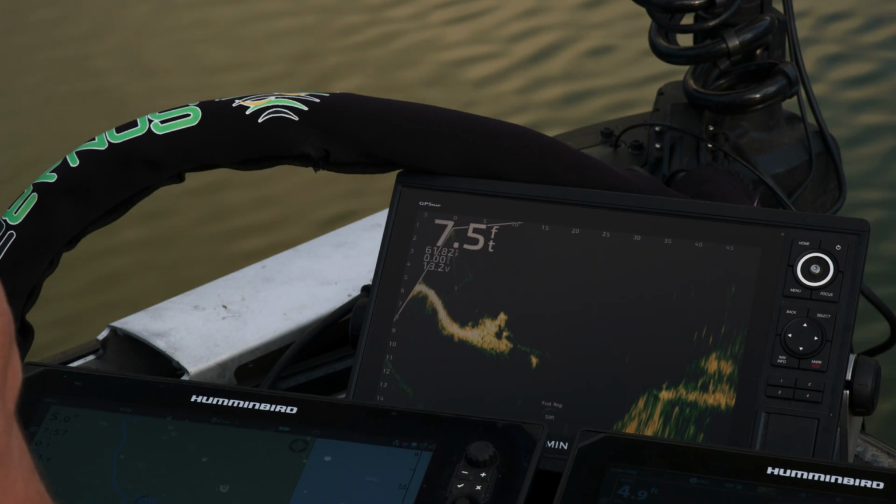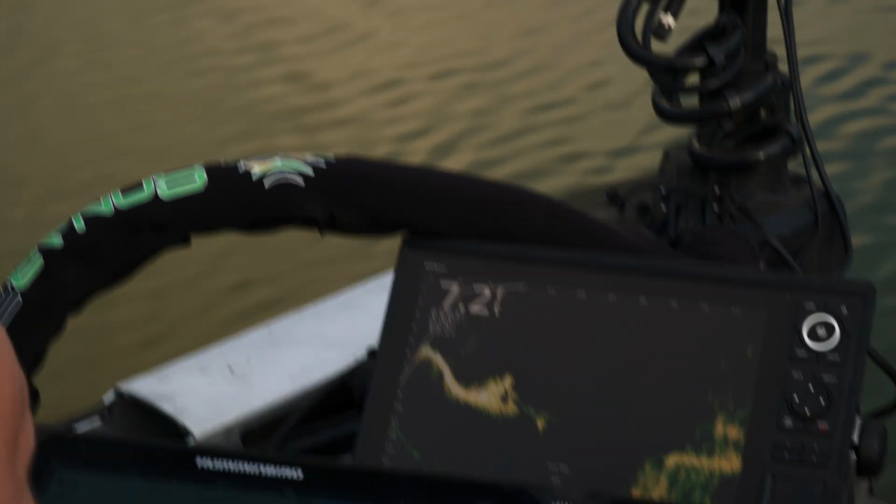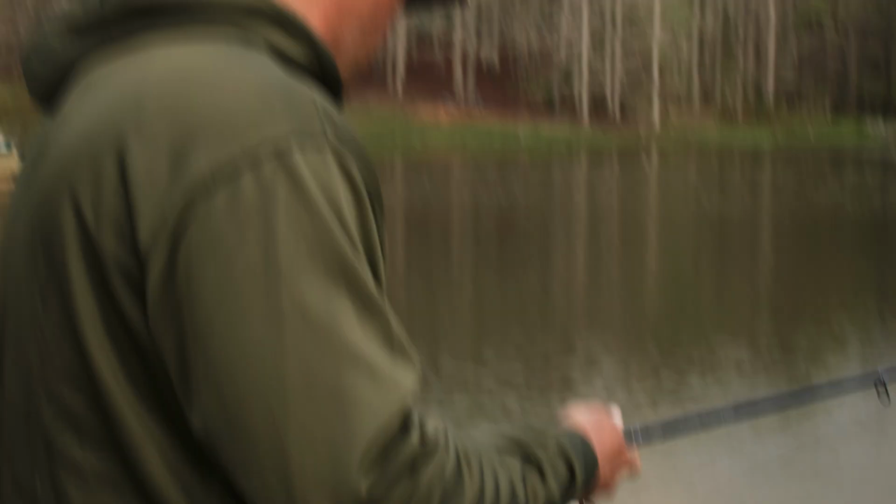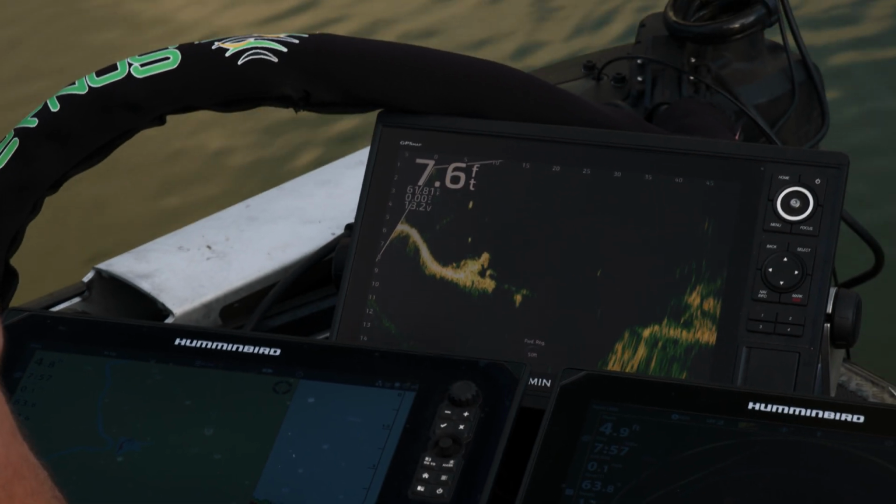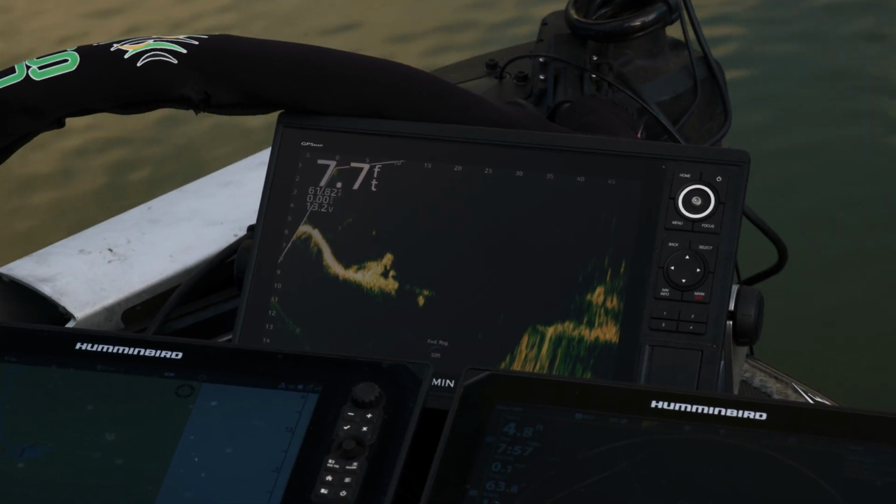I didn't throw it as close as I would like to have, so we're gonna reel it in because he has rode back up. We're gonna make another cast to him and see how he reacts to that. This is gonna be the part of using forward-facing sonar efficiently.